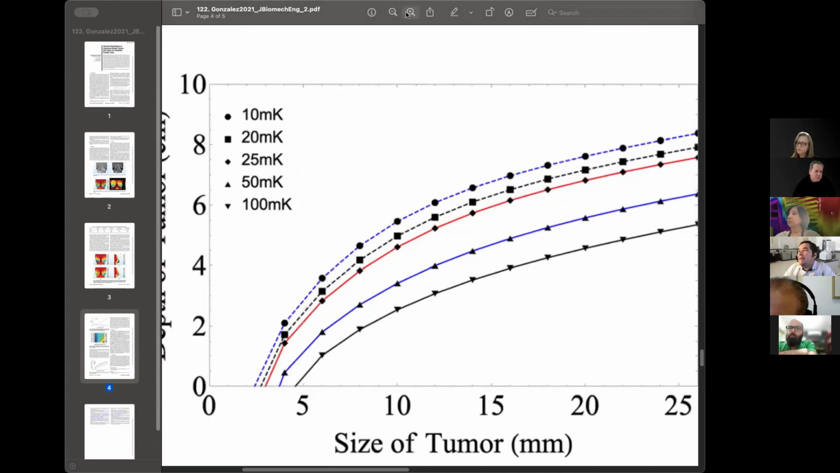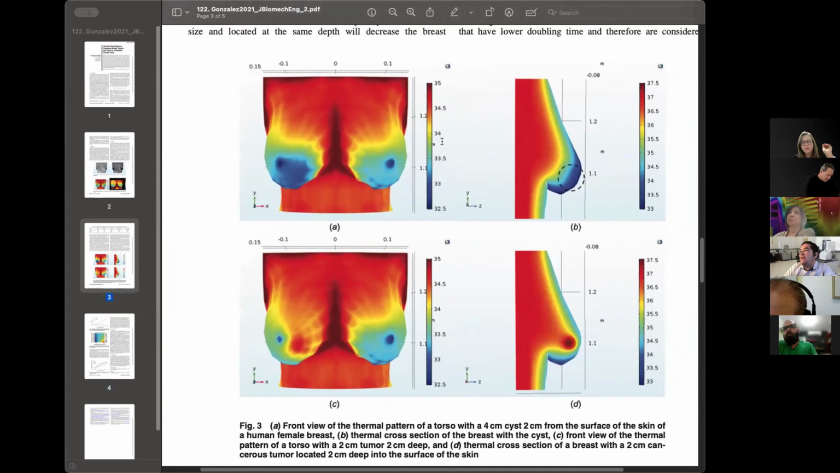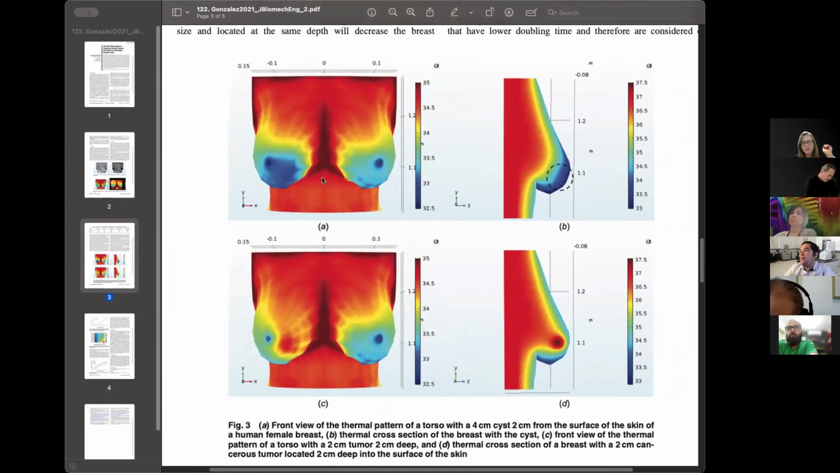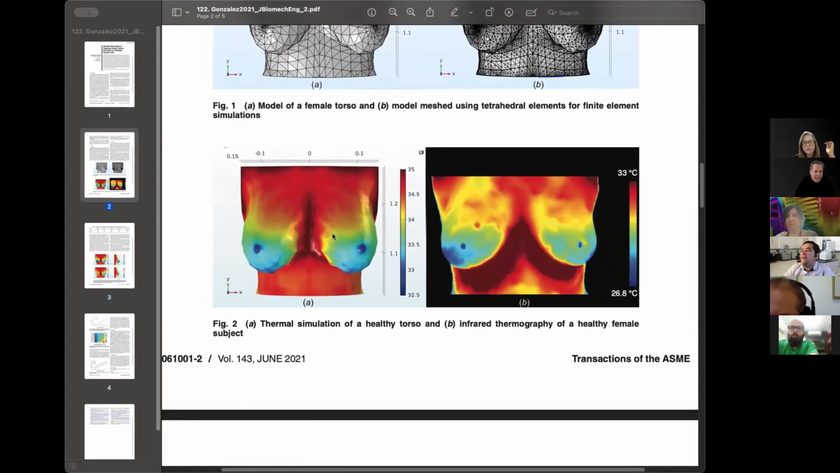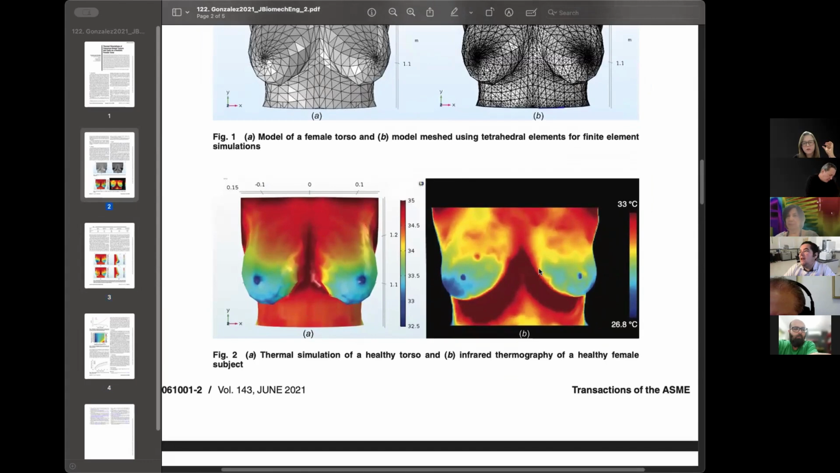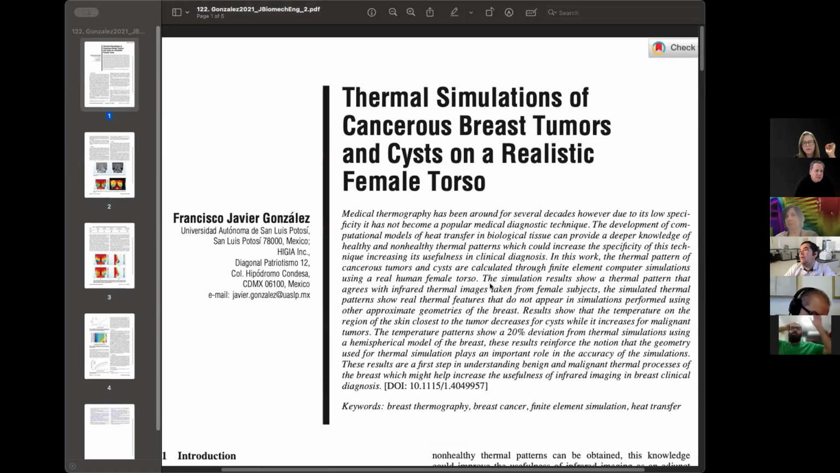And these simulations were made with a computer, but as you can see, they give a very accurate representation. This is with a cyst. Since the cyst doesn't have perfusion, it looks cold. A tumor, which has metabolic heat generation and higher perfusion, gives an increase in temperature, as you can see here. And this is a comparison of my simulation, which is this one, and this is a real thermogram. So I guess it's fairly close. This is some of the stuff I do, and I can send you the paper. I'll send